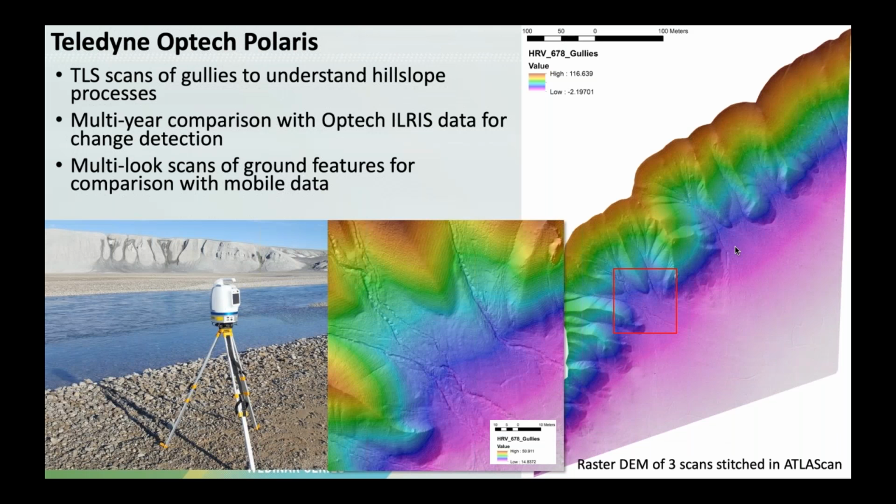So in addition to the KLS system, the ACA R3, we did a lot of tripod scans using the Teledyne Optech Polaris. We had used the Maverick on Axel Heiberg, which is a different place. And we took the Polaris to Devon Island in order to study a lot of these gullies, again, for comparison to Mars, and just to understand them in different terrains in the Arctic.